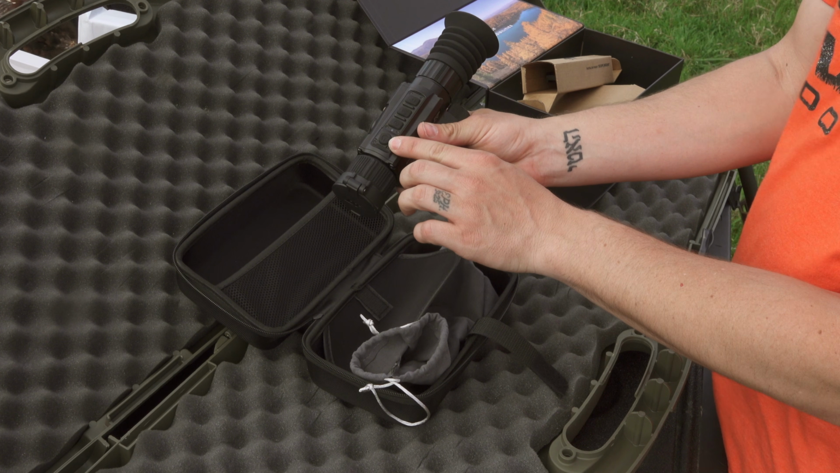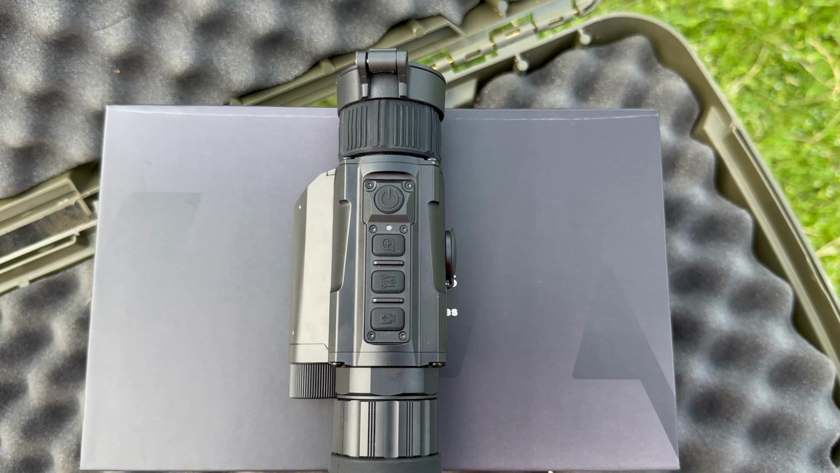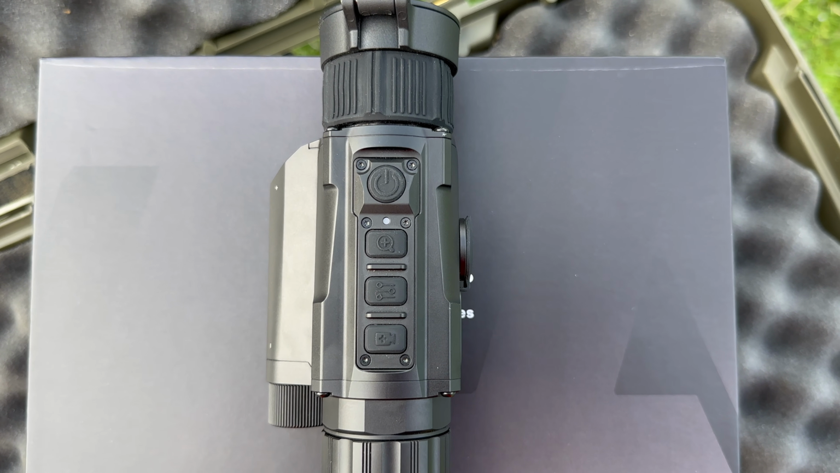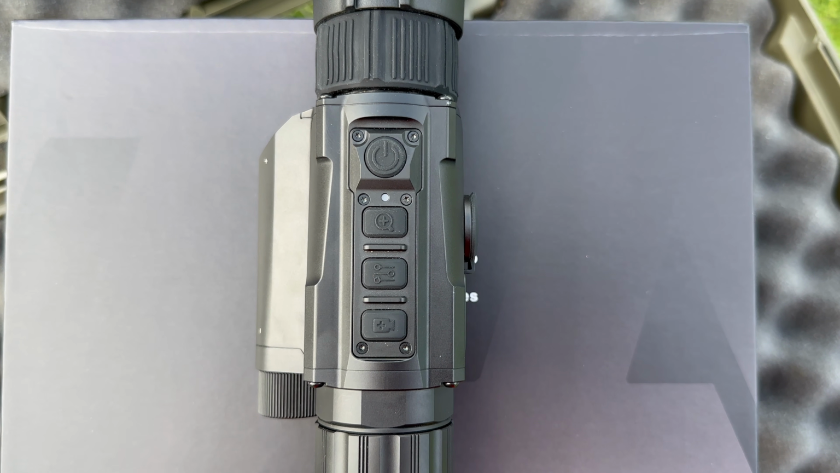On the top, you're going to have the power button. You're going to have a zoom button, a menu button, and then a recording button. So you're going to have a lot of features that you can access in the menus through this, and this is going to have some different details that I will walk through in the rest of the video.